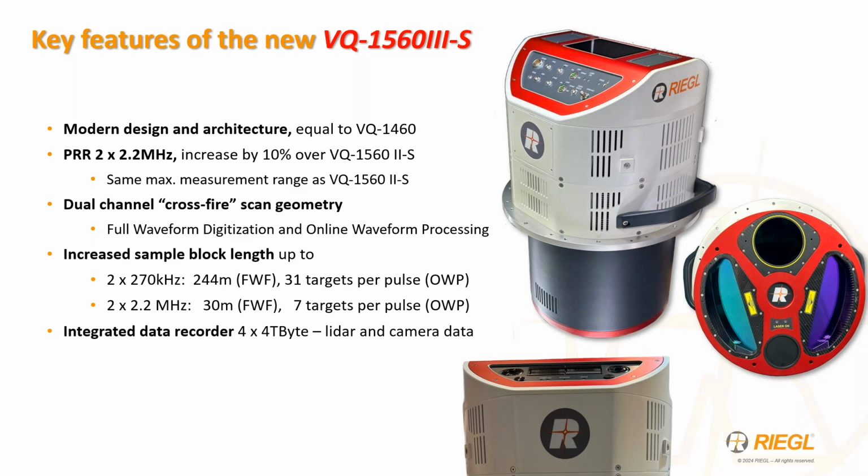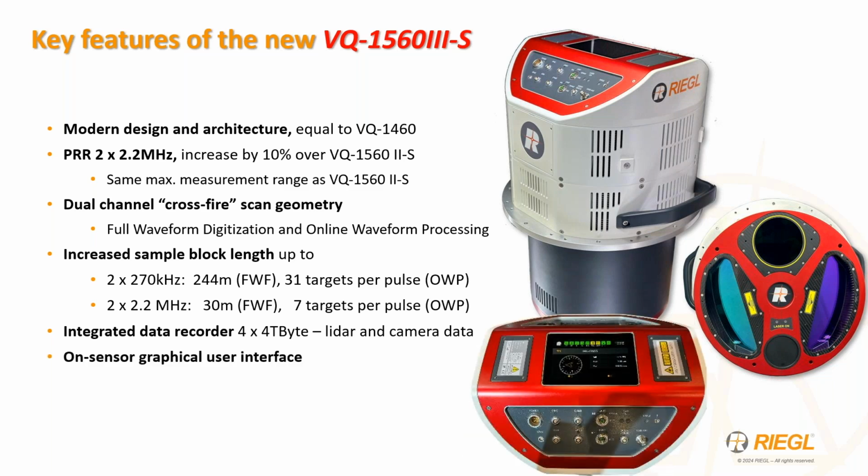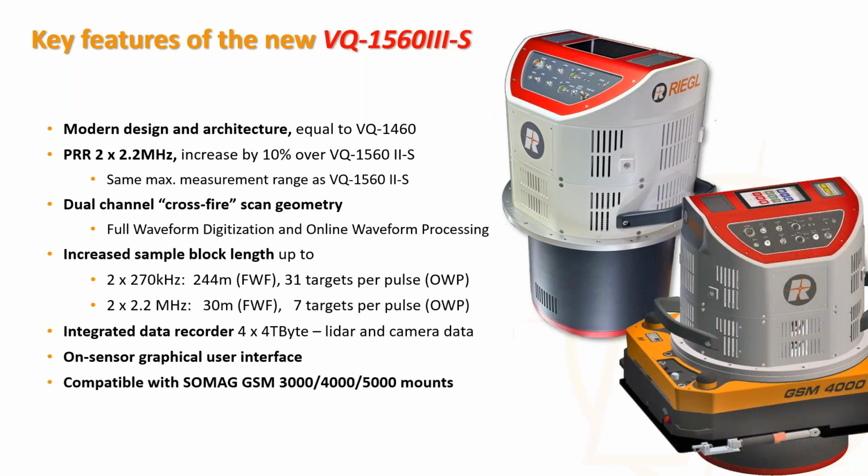Elimination of the external LiDAR and camera data recorders with the integration of on-sensor removable disk storage, as well as a transition from the older SATA data formats to U.2, which provides a 5 times decrease in data downloading speeds. An on-sensor graphical interface for sensor parameter verification without the need for an attached laptop. And of course, compatibility with all versions of SOMAG's larger aperture GSM mounts, including the newly announced GSM 5000.